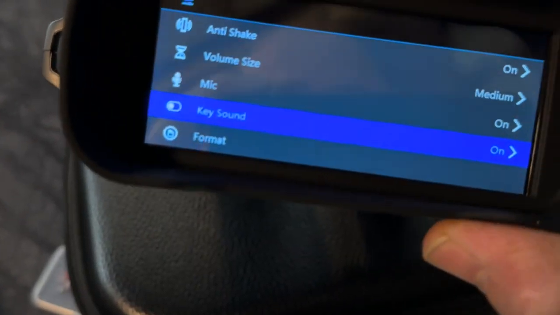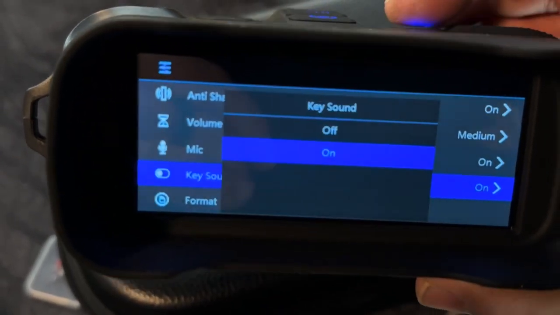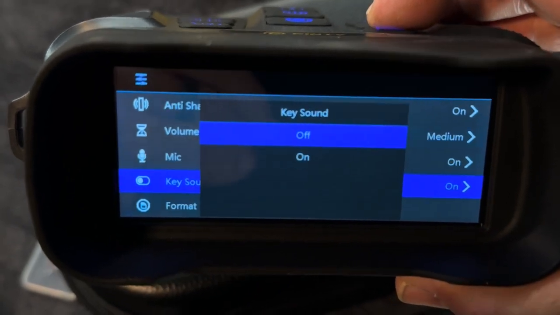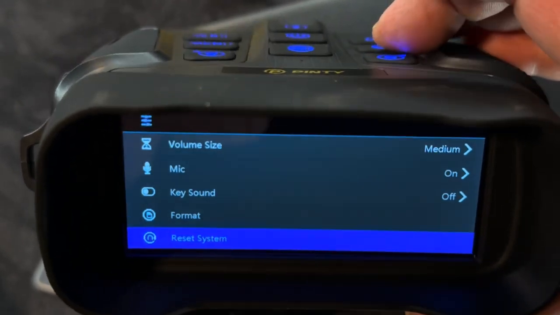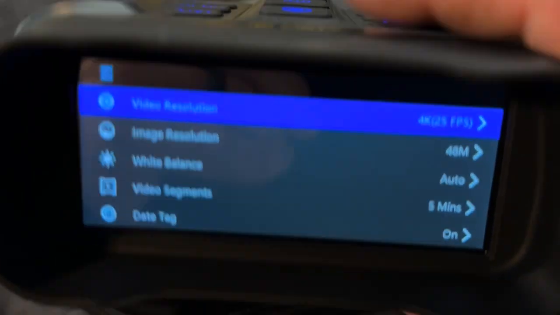I'm going to have to figure out if I can actually get... Oh, the OK button would be what you do to actually select them. I'll have to get some B-roll footage here of the screen. So you can adjust your video resolution, image resolution, your white balance, set to auto right now.